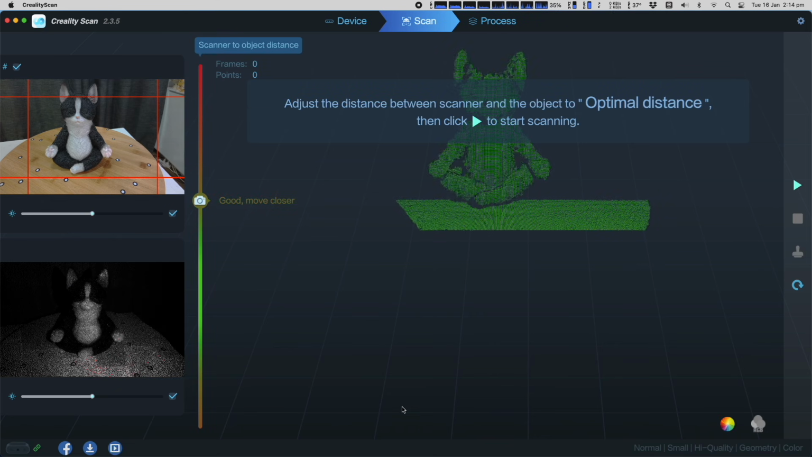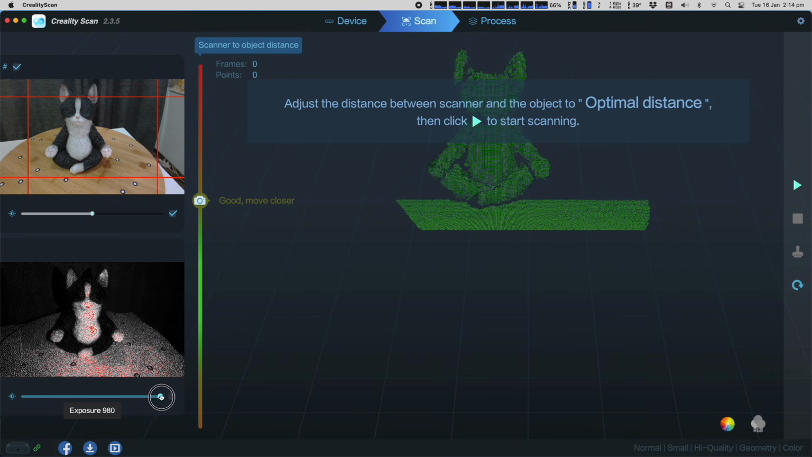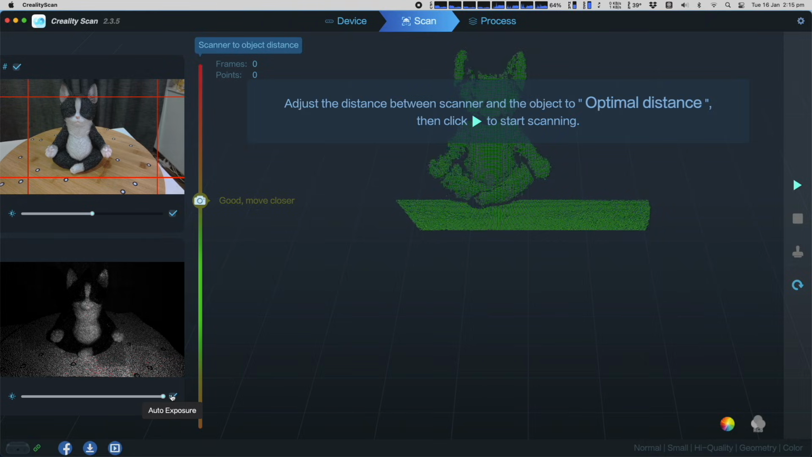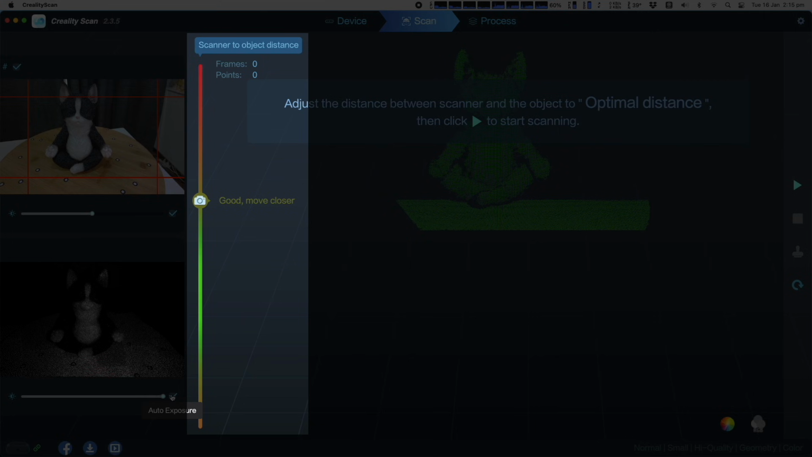The top left is the visible light camera image, the bottom left is the infrared. There is the option to manually set the exposure, but I've found the auto exposure works fine. If you see red appearing in the infrared image, it indicates it's overexposed, which often happens if the scanner is too close to the subject. There is an indicator showing whether you're too close or too far from the object, so you'll want to keep a close eye on this while scanning.